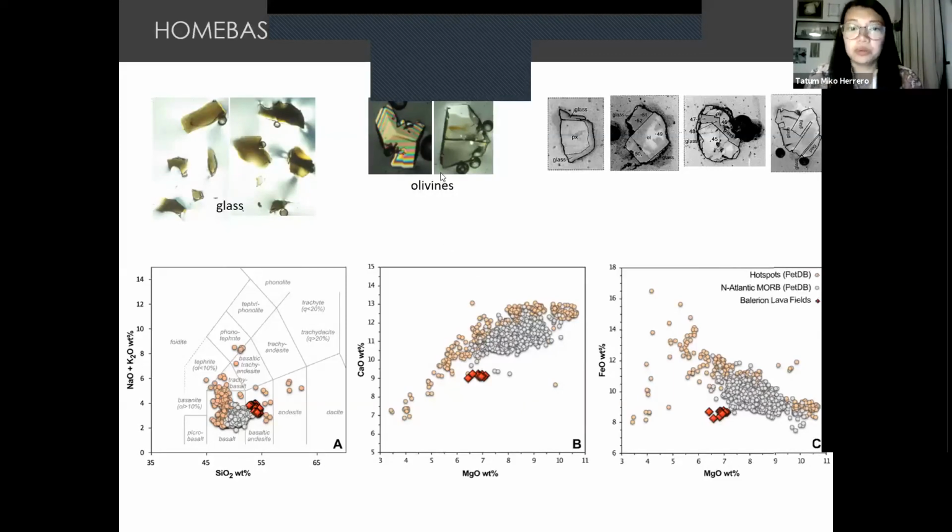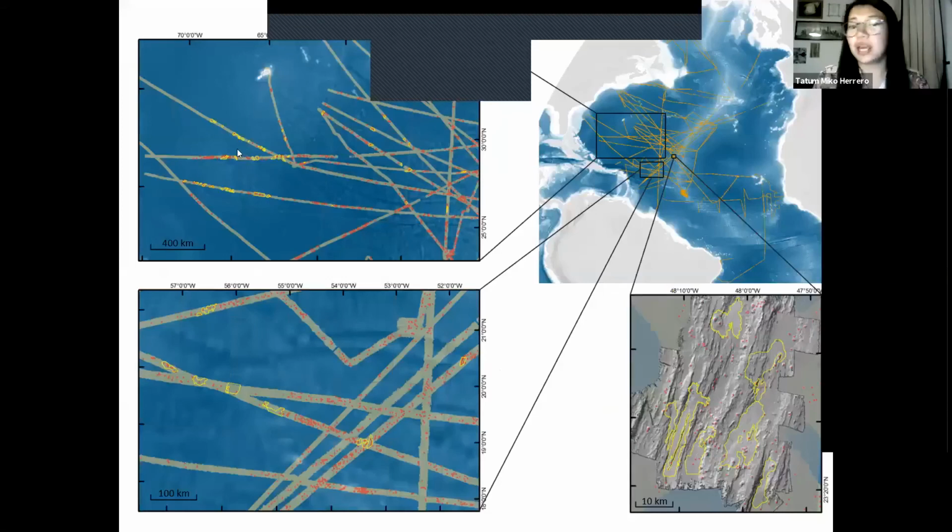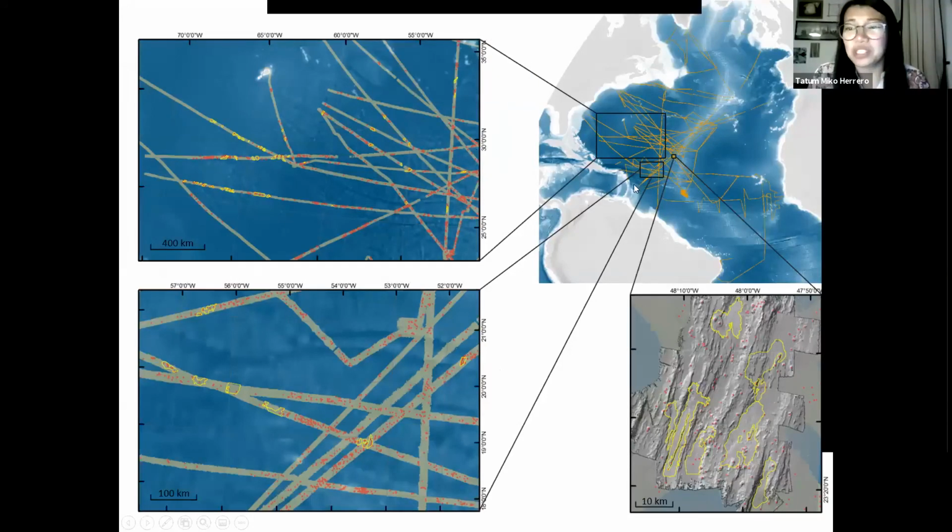For most of my part, I just kept mapping all those transit data, and I see them everywhere. These yellow polygons are all those highly reflective areas, and they're everywhere. They're near old hotspots. They can be near mid-ocean ridges. They can be very far from mid-ocean ridges. They can be near subduction zones. They're just everywhere. They're small-scale, young volcanism that hasn't been studied very well.